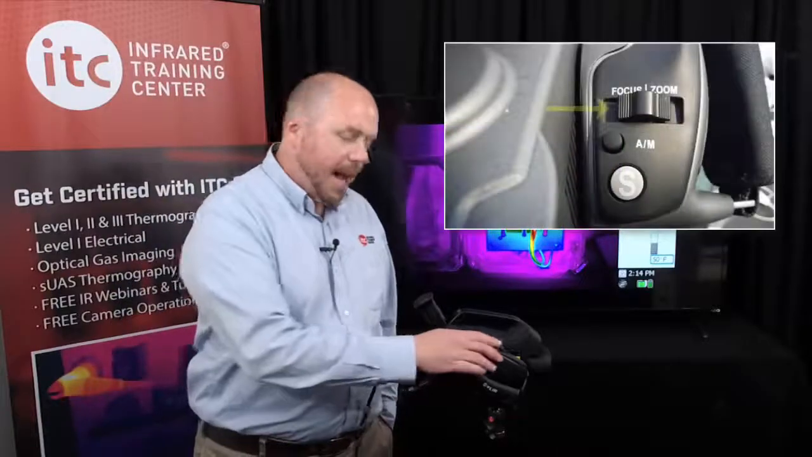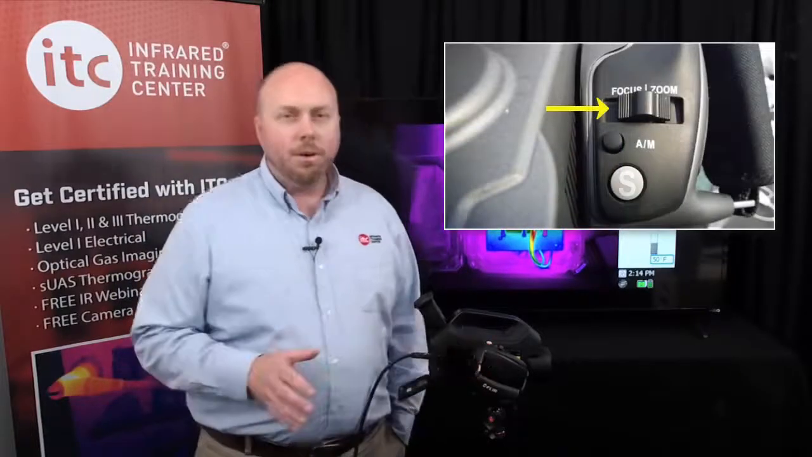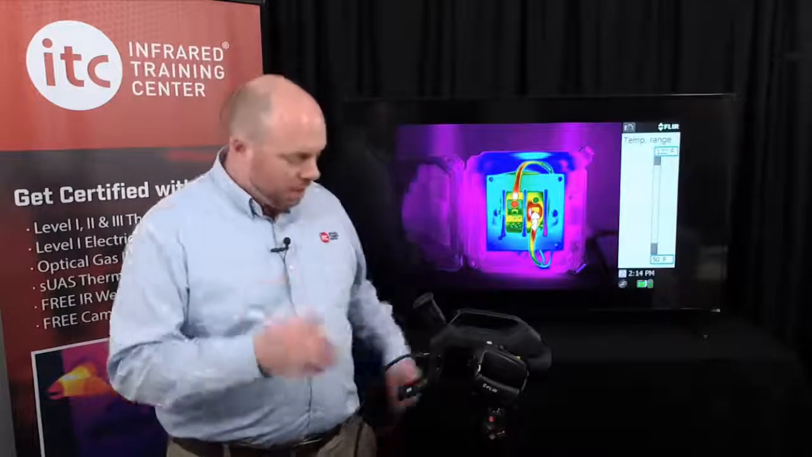And depending on the model, there are a couple different ways to adjust focus on this series of camera. For some, manually rotate the focus ring here. This is on the lens housing on the front of the camera. You do that until the proper focus is obtained. For other cameras, such as the GF320, there's an autofocus available by moving the slider here on the hand grip. And it's important to note that using the viewfinder, you should adjust the diopter as well. This is the small focus control which you see here, which adjusts the clarity of the screen on the inside.